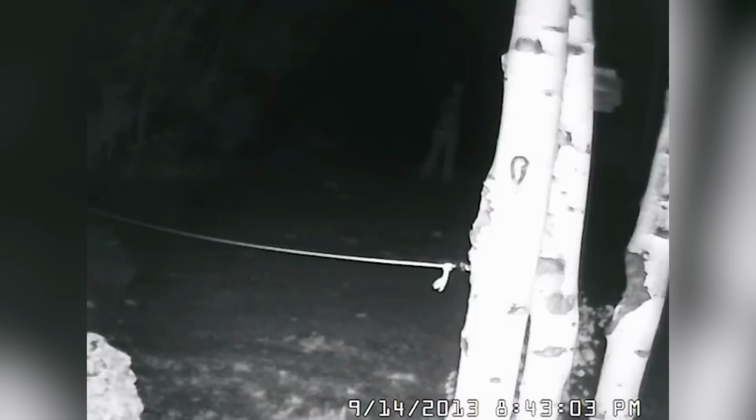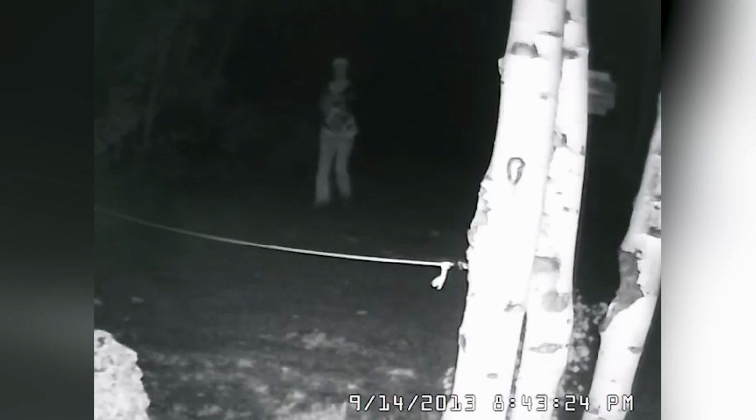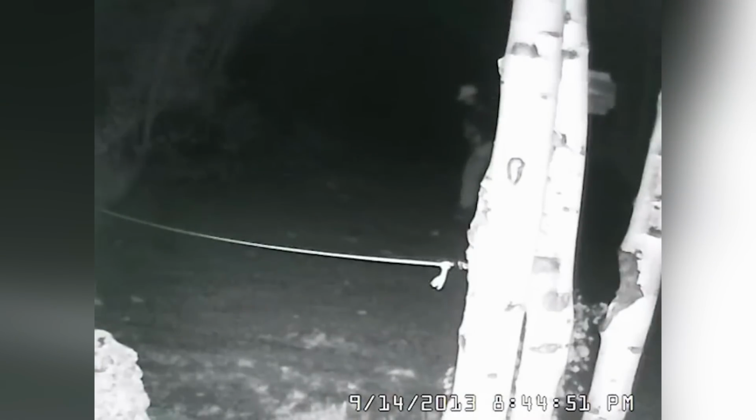This was captured on a security camera in a remote location where, at the time, the owner explained, no one was out due to rain and cold. This woman was seen wandering around that area, pacing back and forth for 20 minutes. No one knows why. It seems as if she's lost.